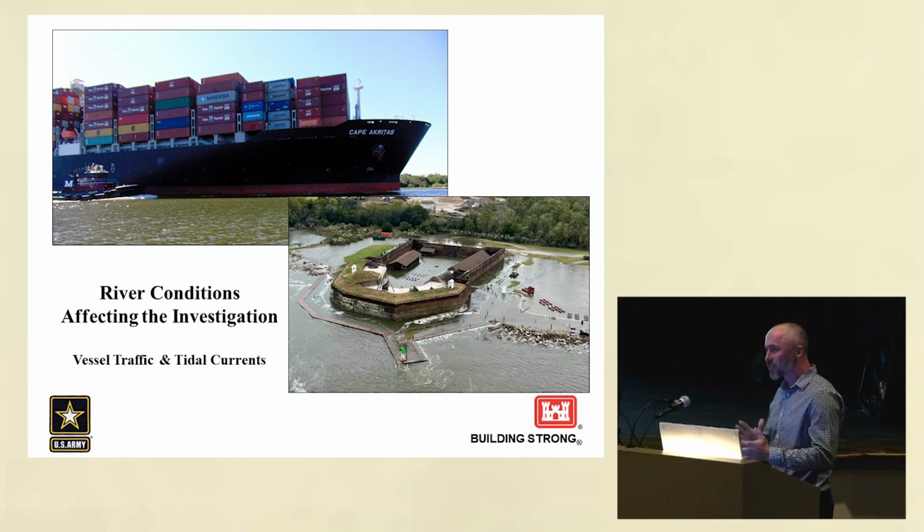But it's not just that. We were in contact with the pilots, so we knew when ships were passing through. Unfortunately, we're not just scheduling around them. You can only dive at slack tide, so you've got the flood and the ebb. At peak high or peak low, everything slows down, and then it just stops before it reverses. And that's the only time when it's diveable.